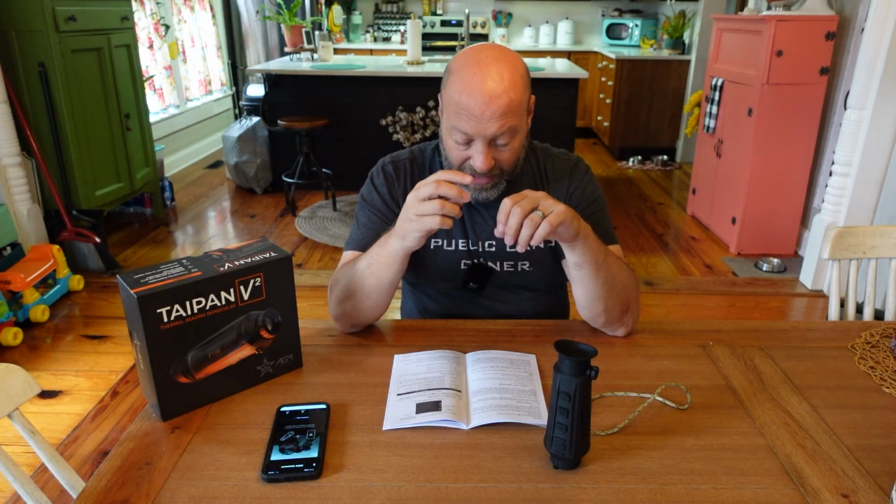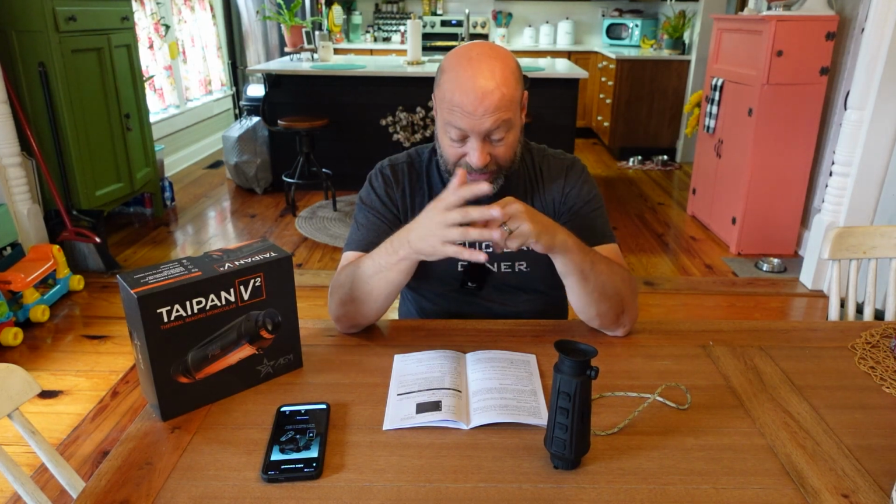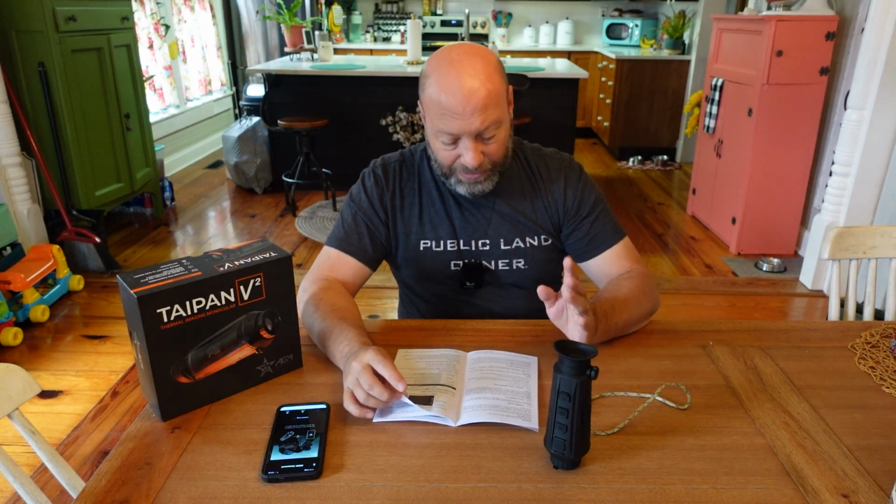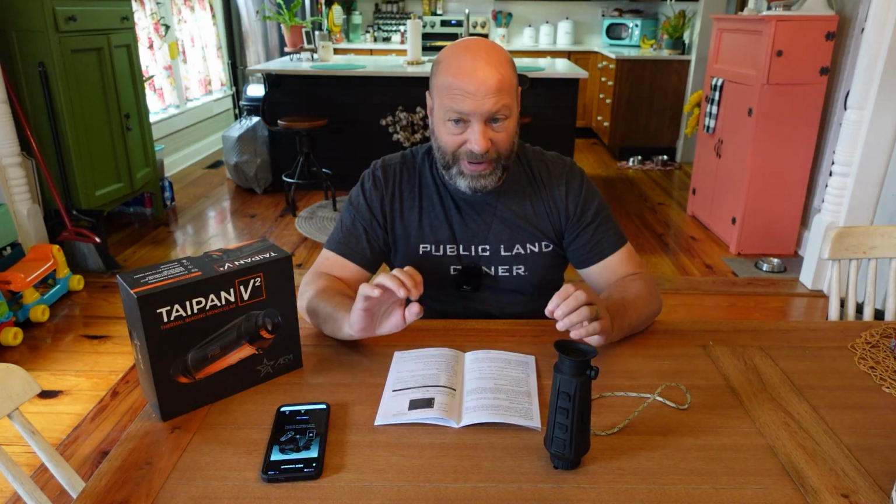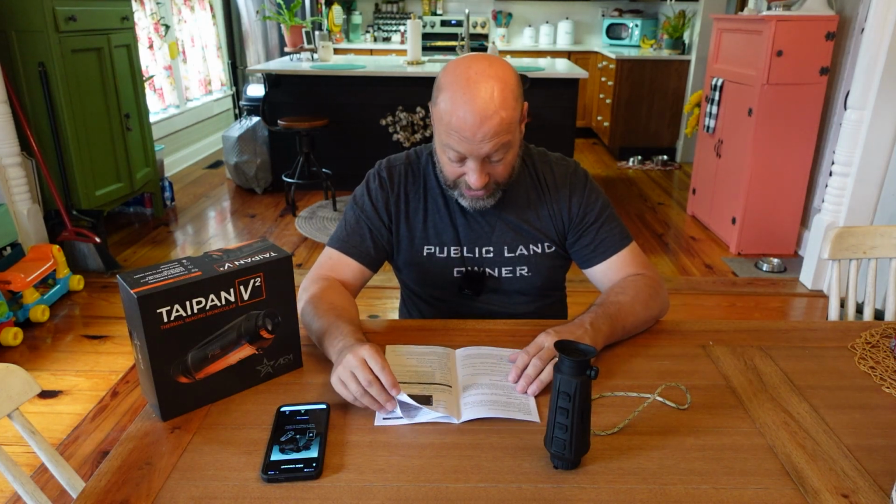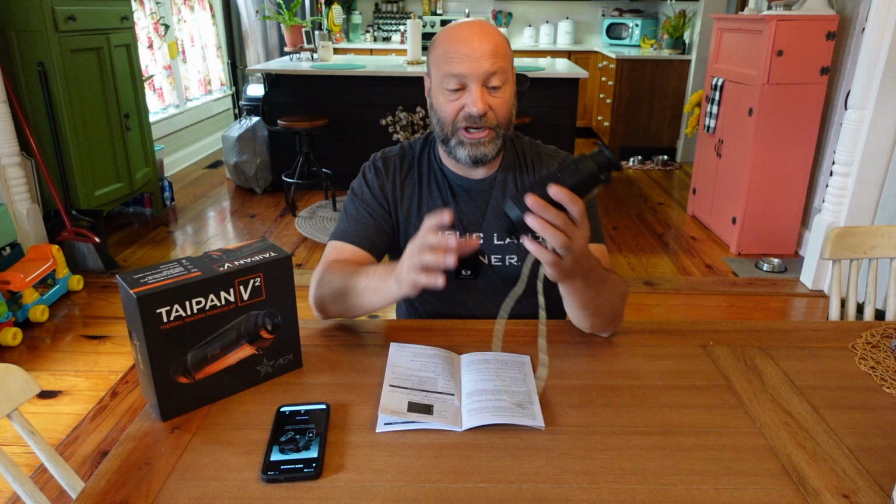So really easy. Fusion is the one that looks rainbowy, where it shows all the different colors on there. It works good. And then you got red hot, which is basically a white hot version where everything that's hot in there is going to turn up as red. So simple 4-mode. None of the fancy other gimmicky kind of modes that may or may not benefit you. You get white hot, black hot, fusion, and red hot. All you need right there on it too, and it does it perfect. So this thing is incredible.